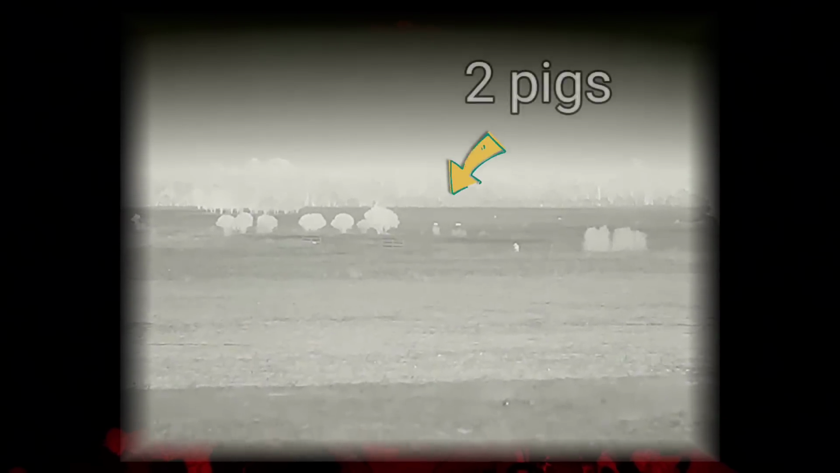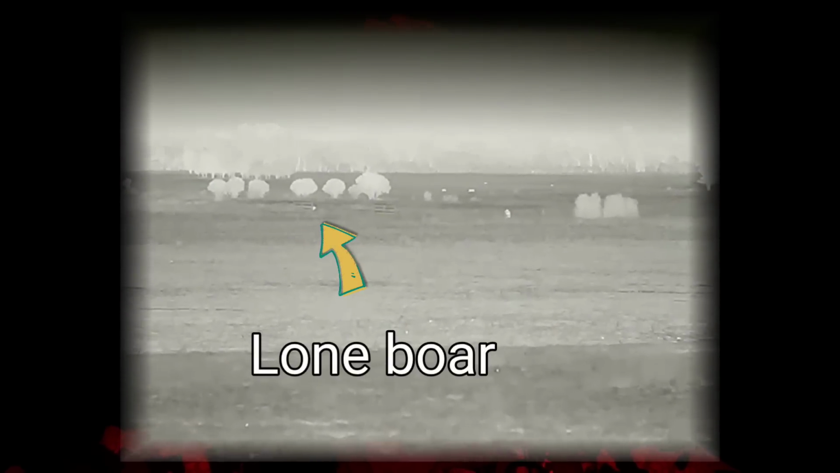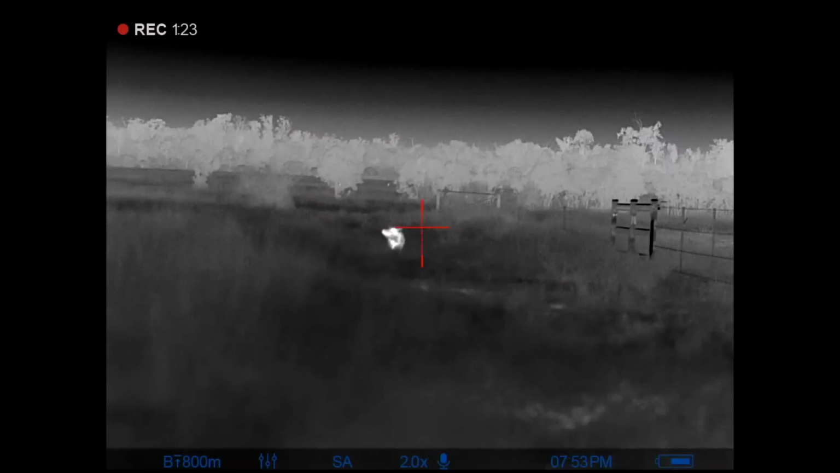Rodney's just got another pig down on that fence line. The cool thing was there was another 2 pigs coming in out behind it about 200 metres away. Now I don't know how clear the scanner footage is, but you can see all the animals and Rodney in that footage. Yeah, this is pretty cool standing up here watching things unfold.